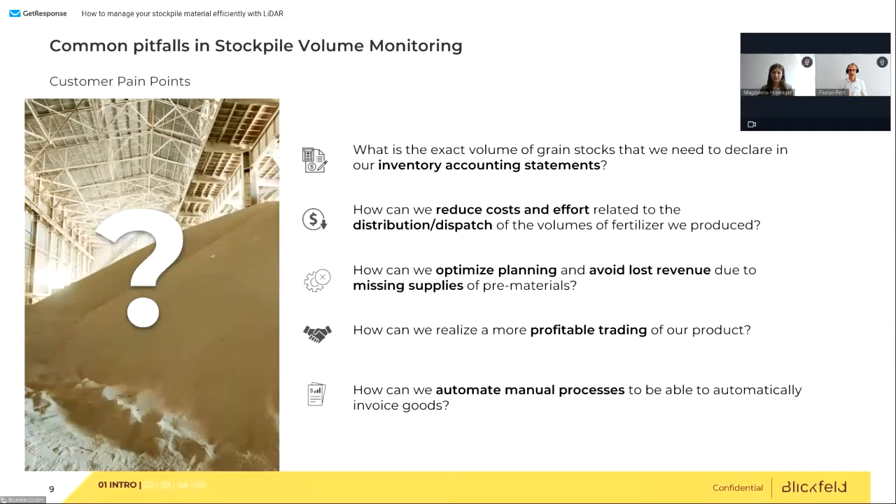This point about distribution is very correlated with the next point, optimized planning. Of course, if you have such an asset, you want to plan not only days or hours ahead, you want to plan sometimes weeks, sometimes months ahead. And it's very important to track very precisely how much you have in stock for the planning, but then also for the tracking during this whole process for the next weeks and months. This normally is directly related to lost revenue. So if you have 20% accuracy, it very often happens that you have 20% in lost revenue.